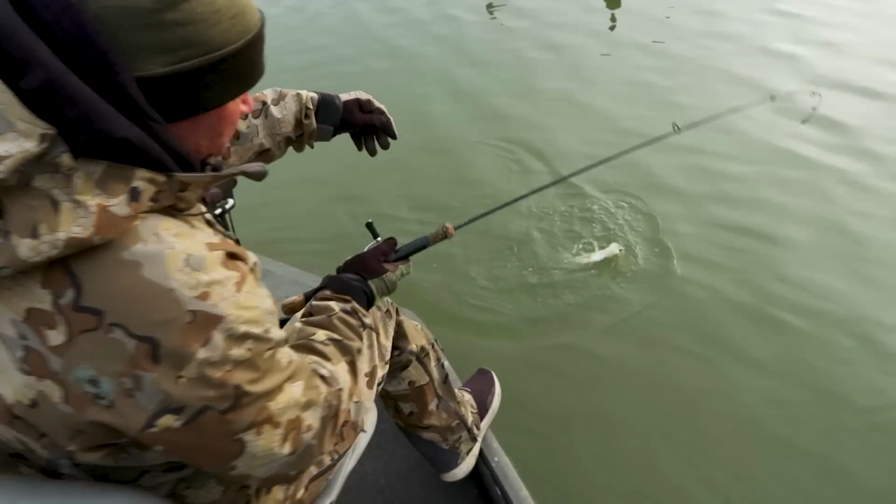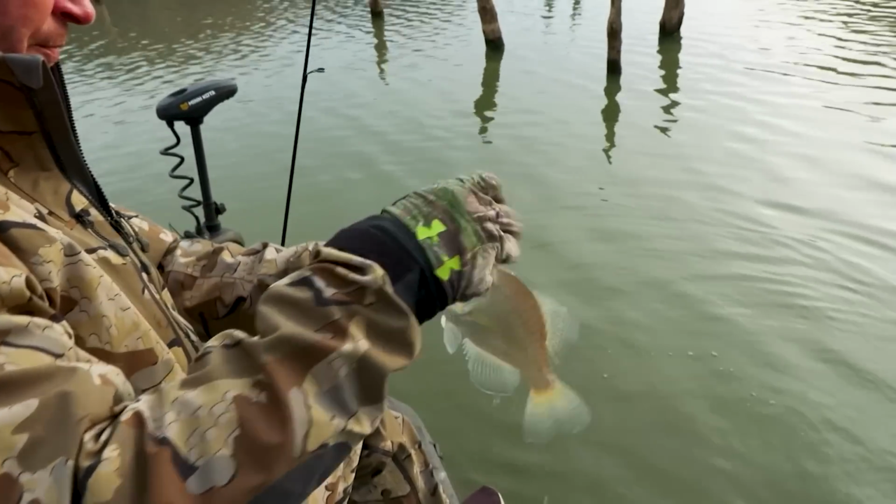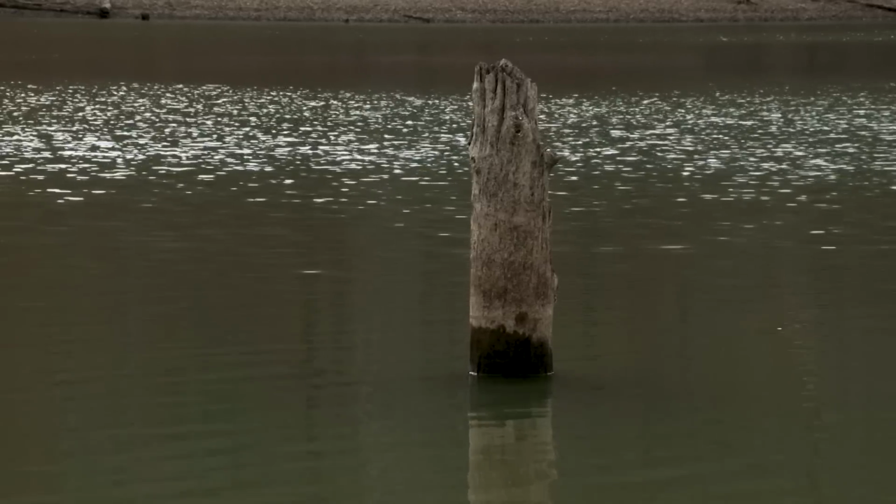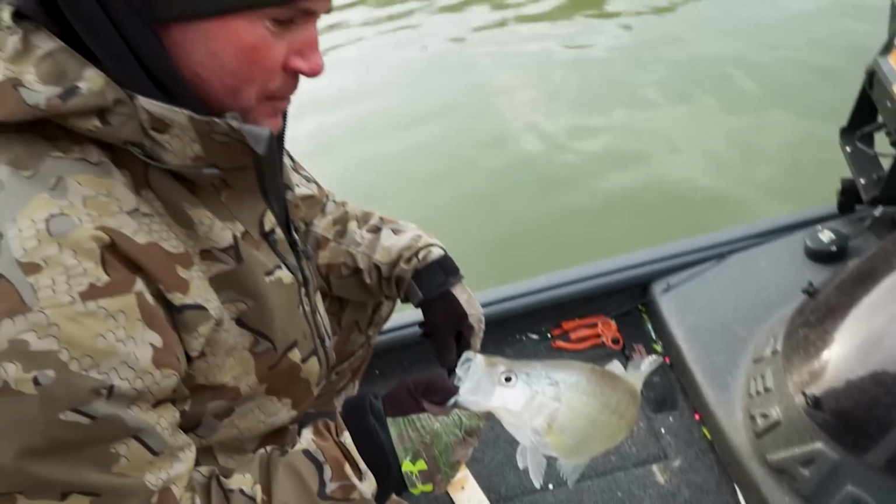Oh, yeah. Well, that's a nice crappie. What do you got there, 11, 12 incher? You can stick it on the tape measure here and see. I'm gonna say 12 1/4. That's 12 3/4. That's a good fish.